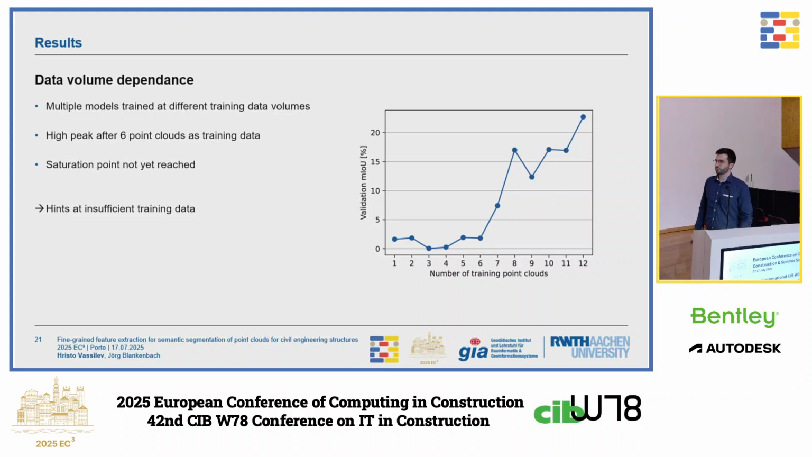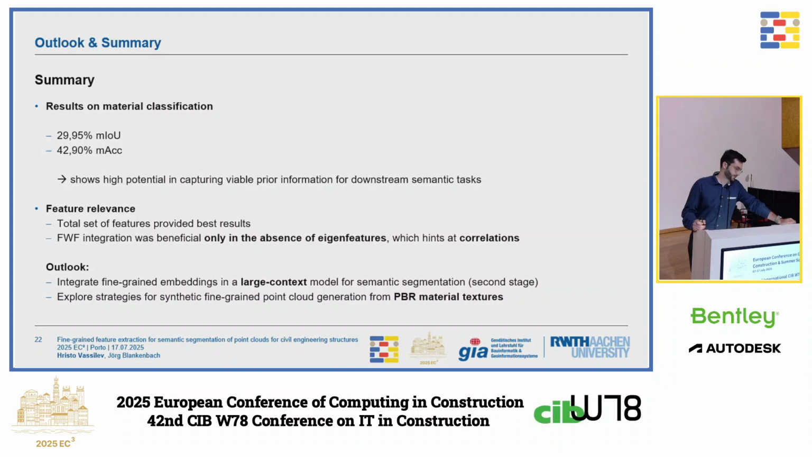One important point to make here is that gathering this kind of data is very expensive and takes quite a lot of time. And even so, we see that if we train models with different volumes of training data, what we get at the end is this curve, and we can see that the tendency starting from 6 point clouds to 12 point clouds doesn't indicate any saturation, which means that we need more training data.